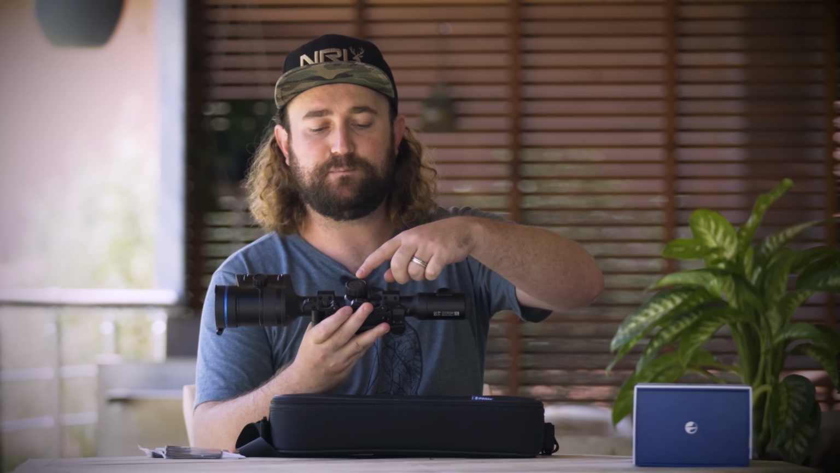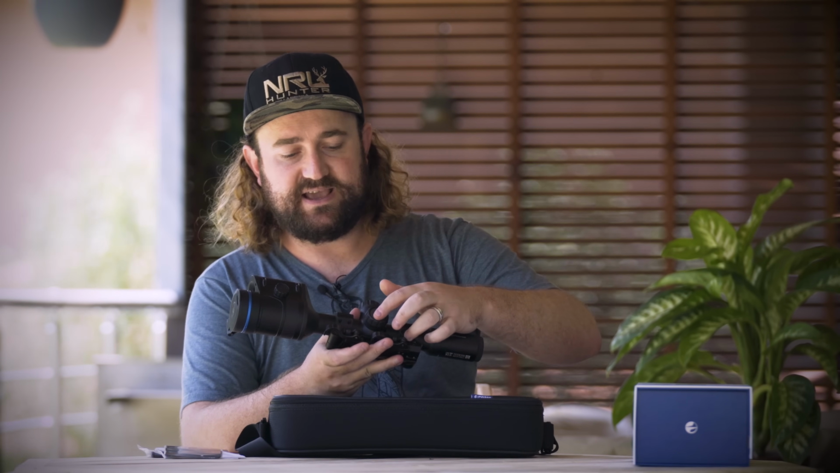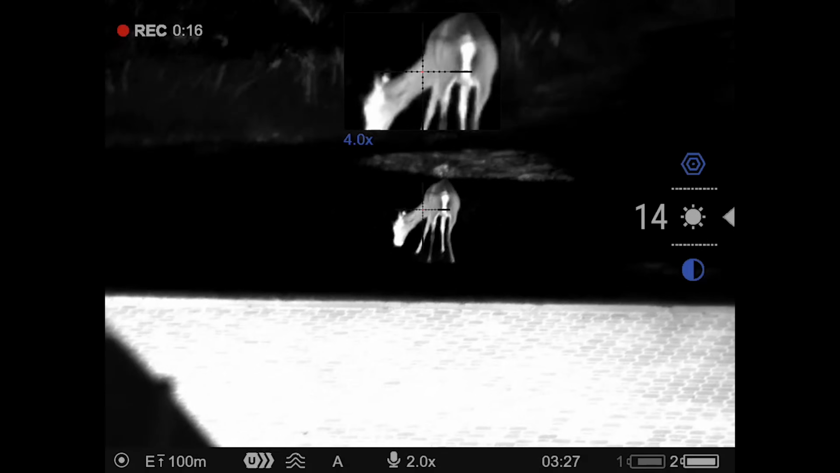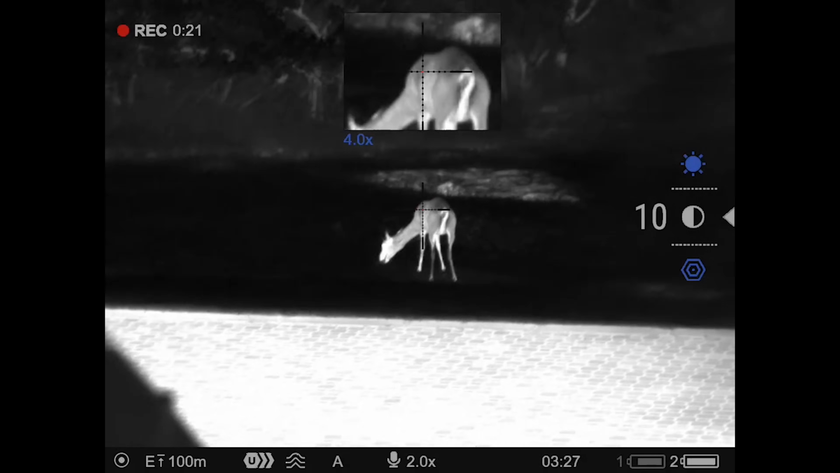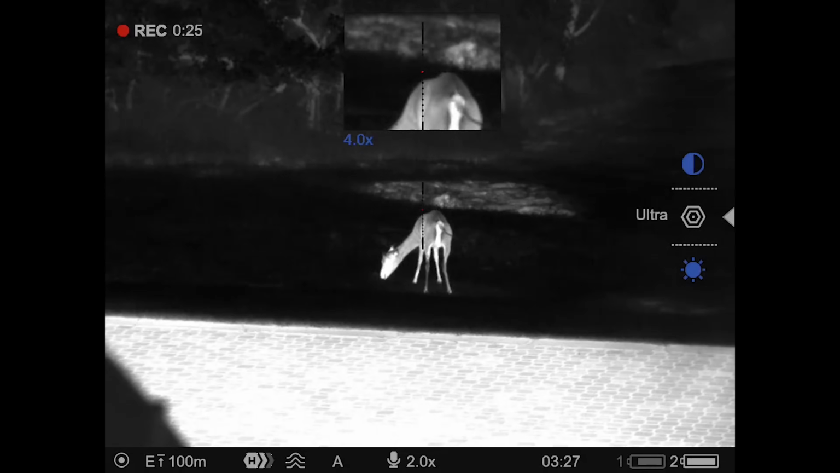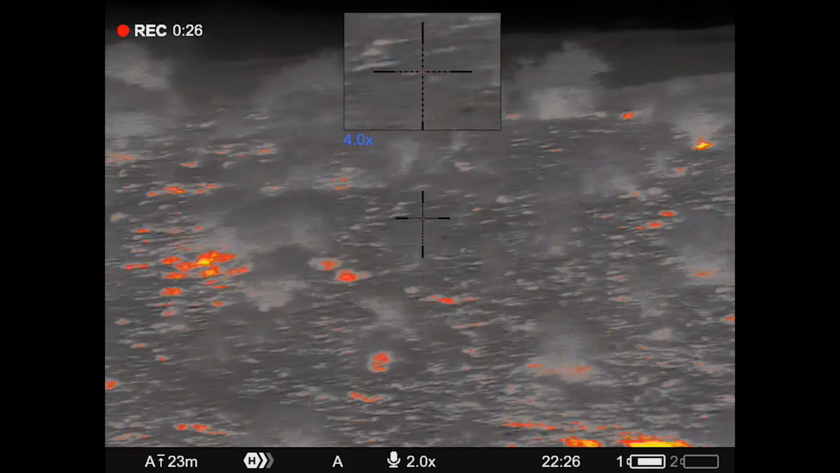I mentioned the menu button on the side here. Pressing this once takes you to contrast, brightness, and sensitivity settings for the sensor, and navigating through these settings allows you to manipulate your image in a way that gets the best detail out of what you're looking at. So for example, by adjusting sensitivity and contrast while hunting out in South Africa, where during the day the rocks can really heat up and at night they start to give off that heat, those rocks can get distracting.